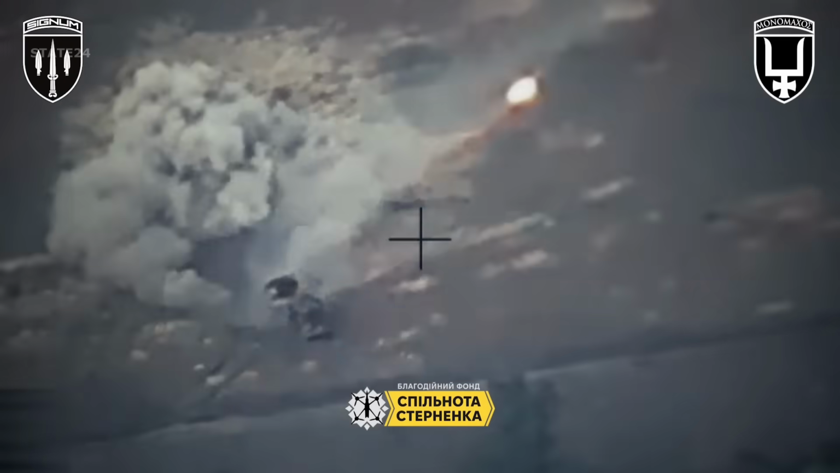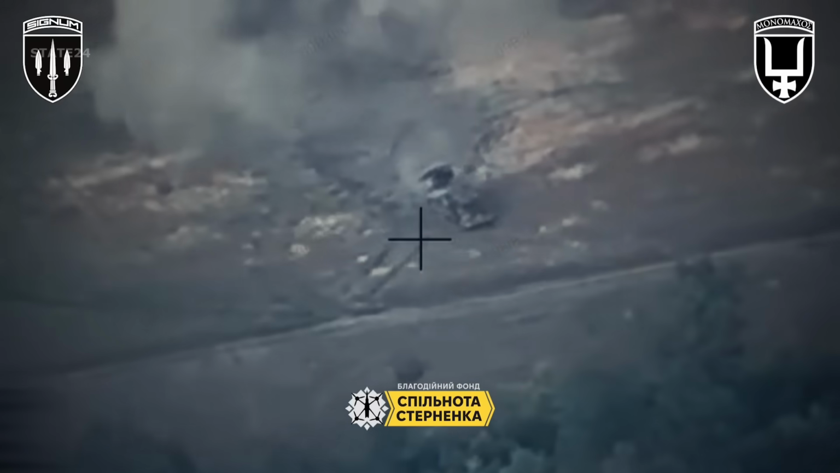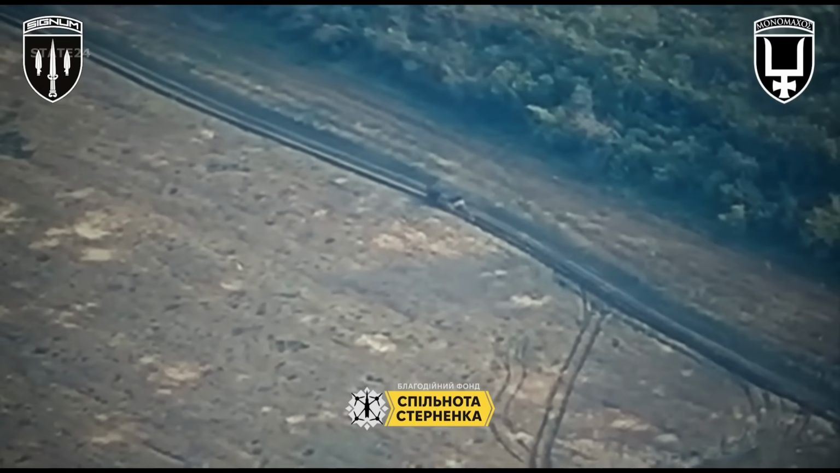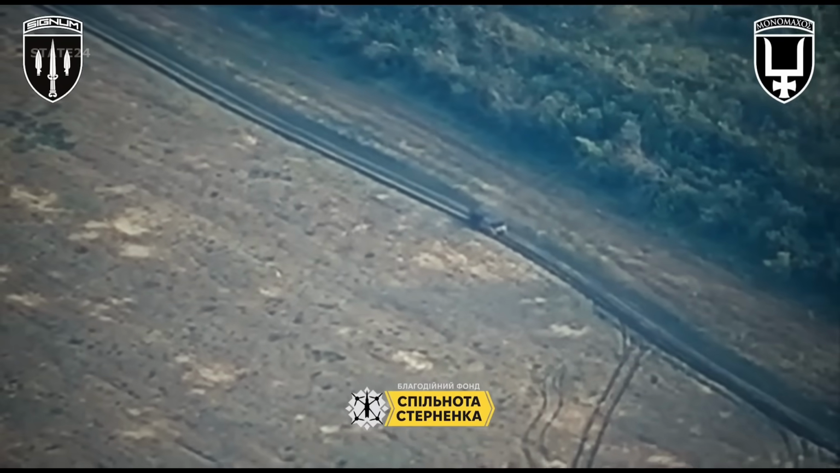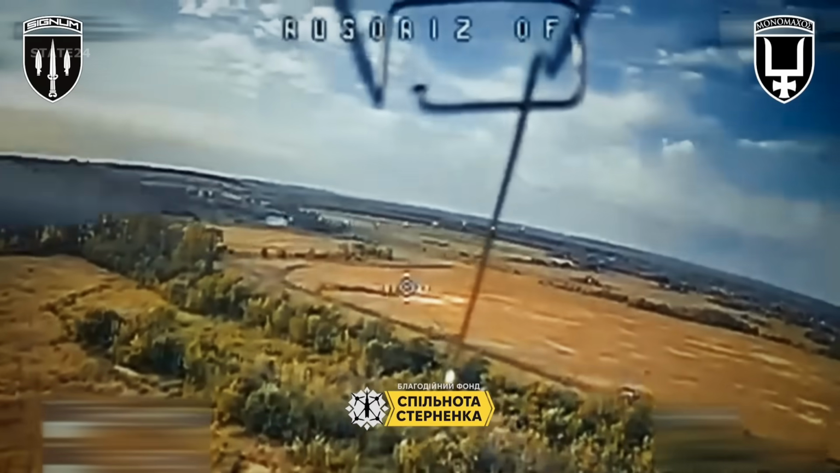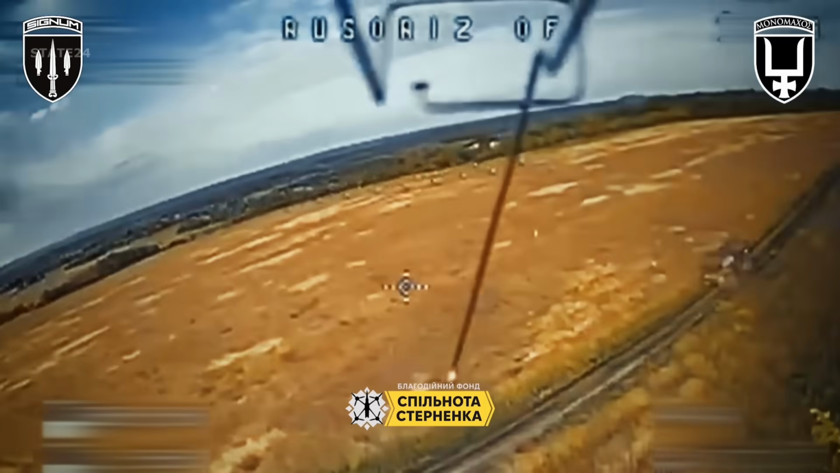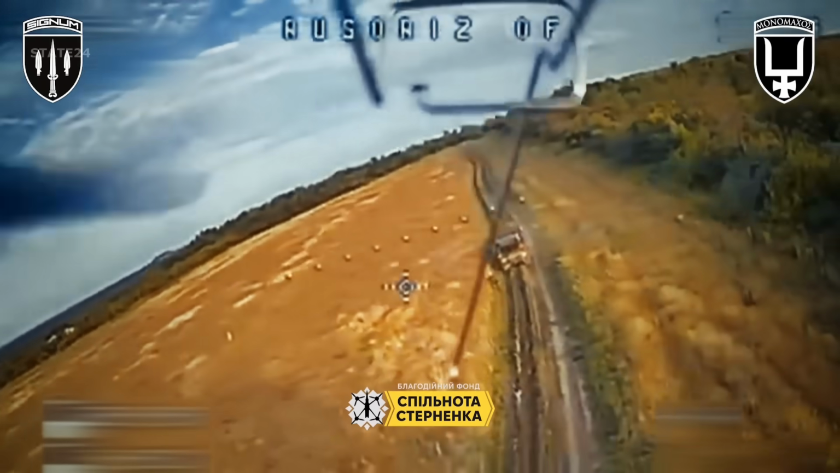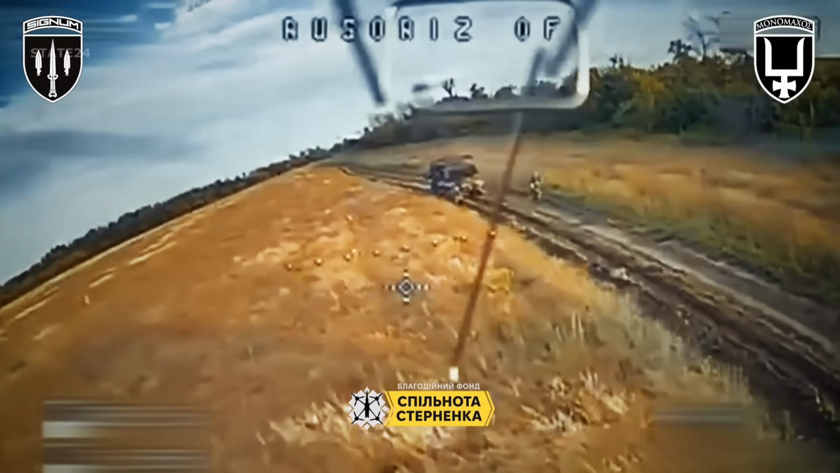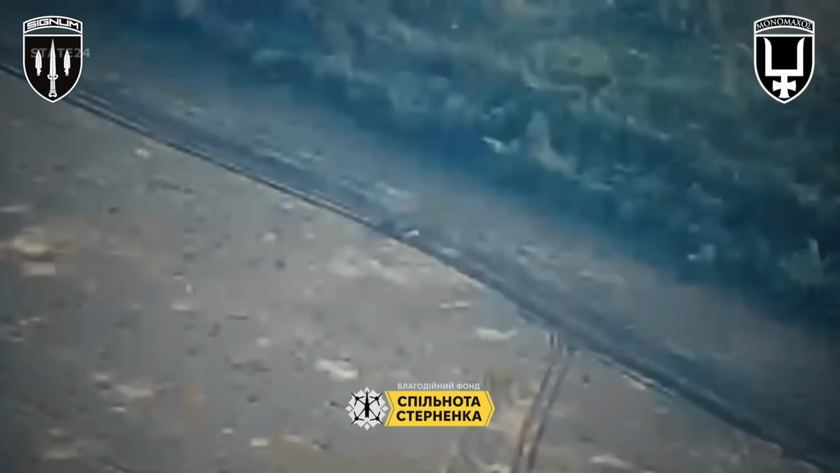June 24th, the Ukrainian 53rd Mechanized Brigade Air Reconnaissance Unit detected a Russian Grad 1 MLRS shelling Ukrainian positions southwest of the village of Zhatilivka, Luhansk region. A fiber optic FPV drone was then launched. A bomb-laden FPV drone flew towards a Russian rocket launcher vehicle. The ammunition compartment of the Russian vehicle was targeted.